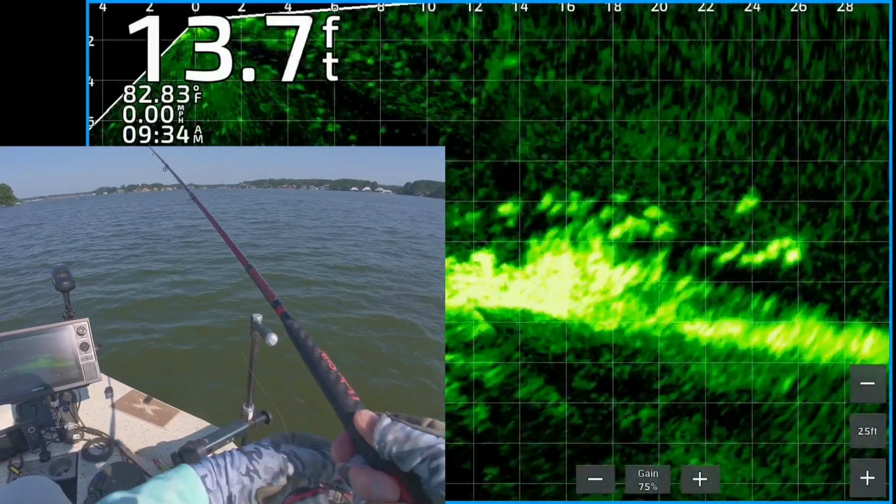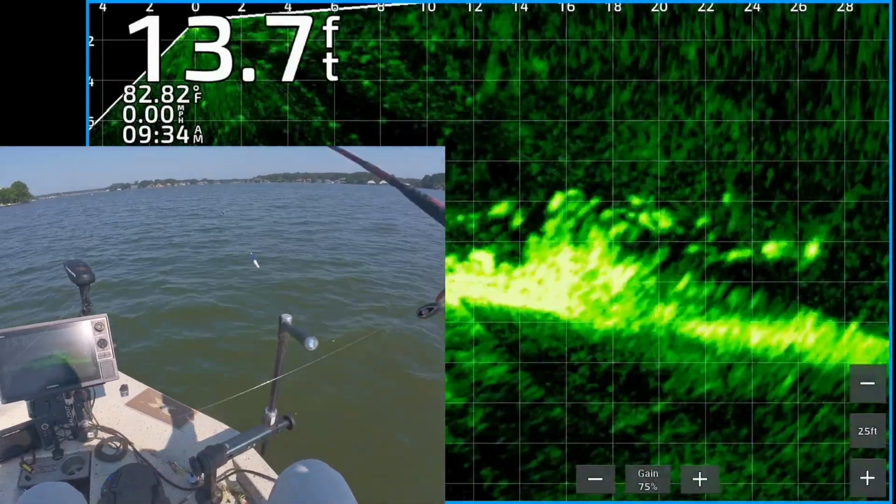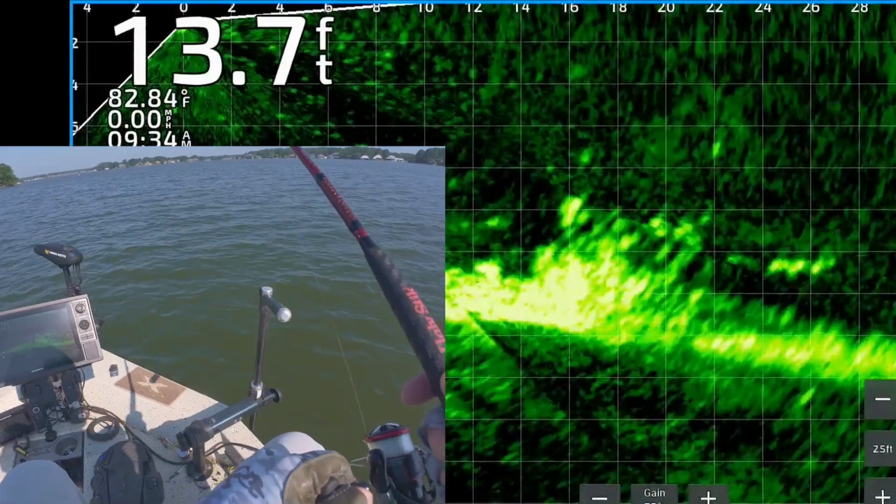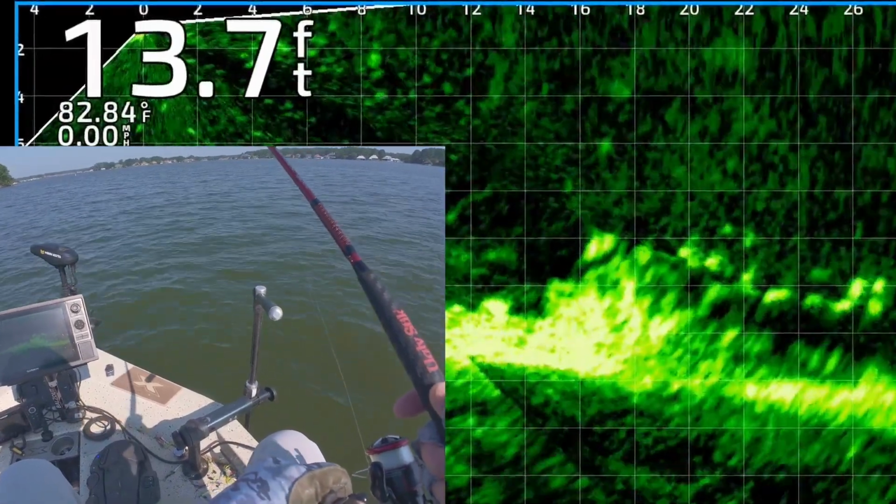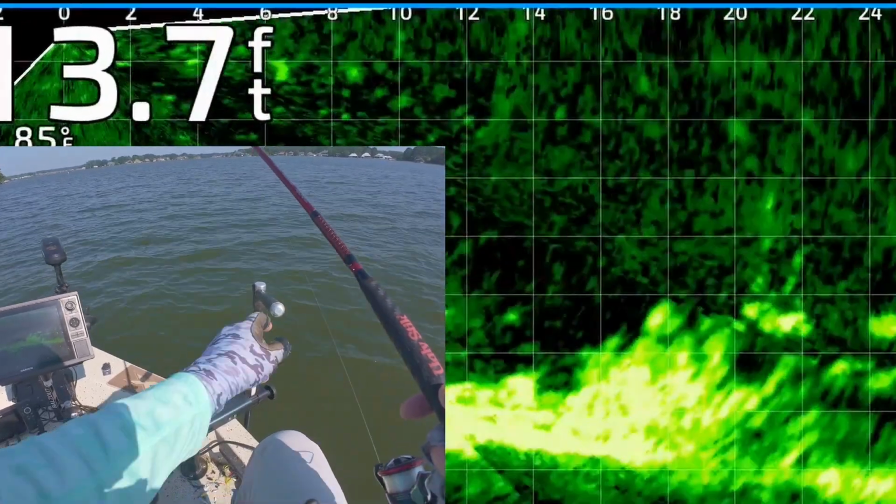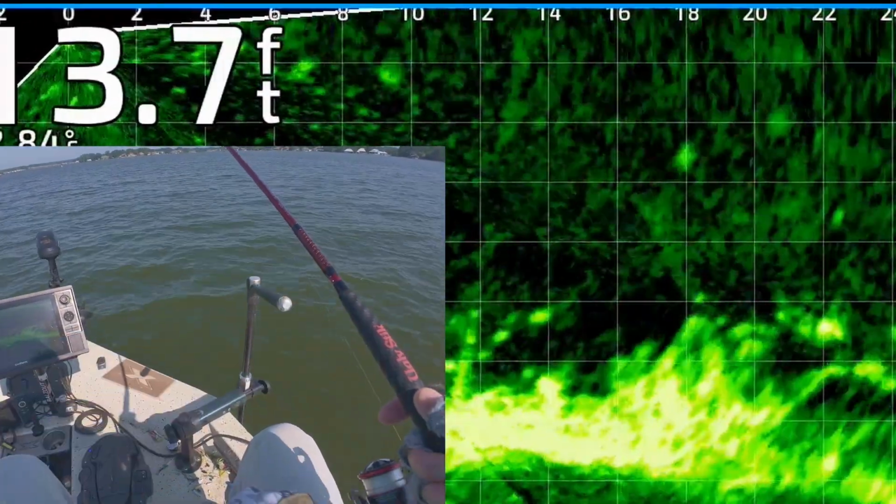All right, I'm still on that same brush pile. Look at all those fish. Get my jig out there. There it is, dropping down to him. See if one of them will eat it. I'm gonna reel it right on top of him, kind of slow. Get the transducer lined up.